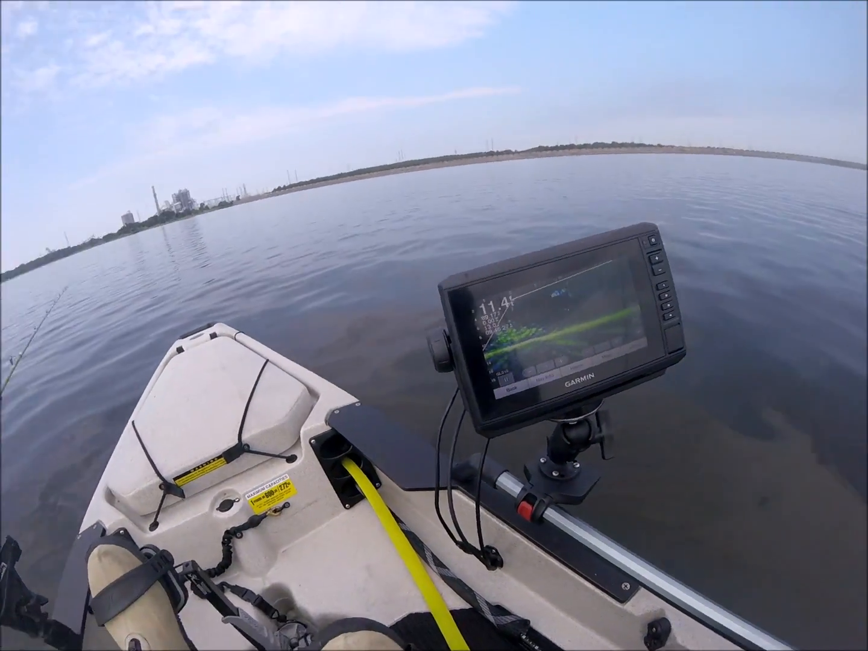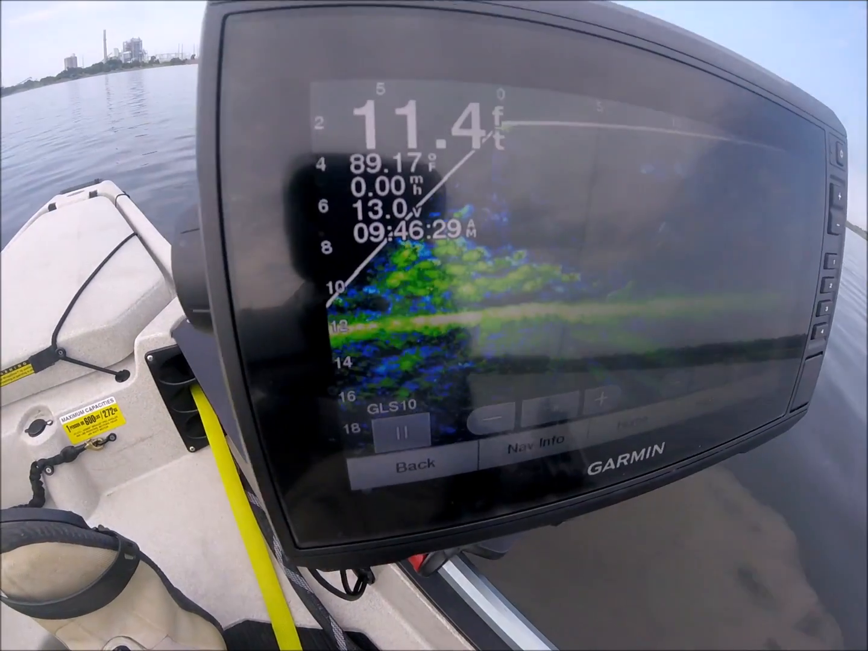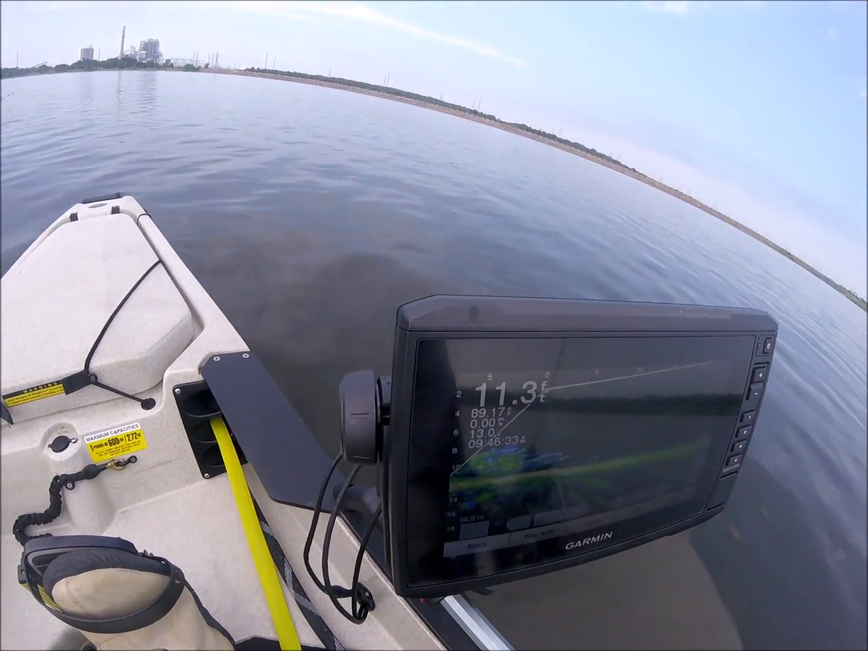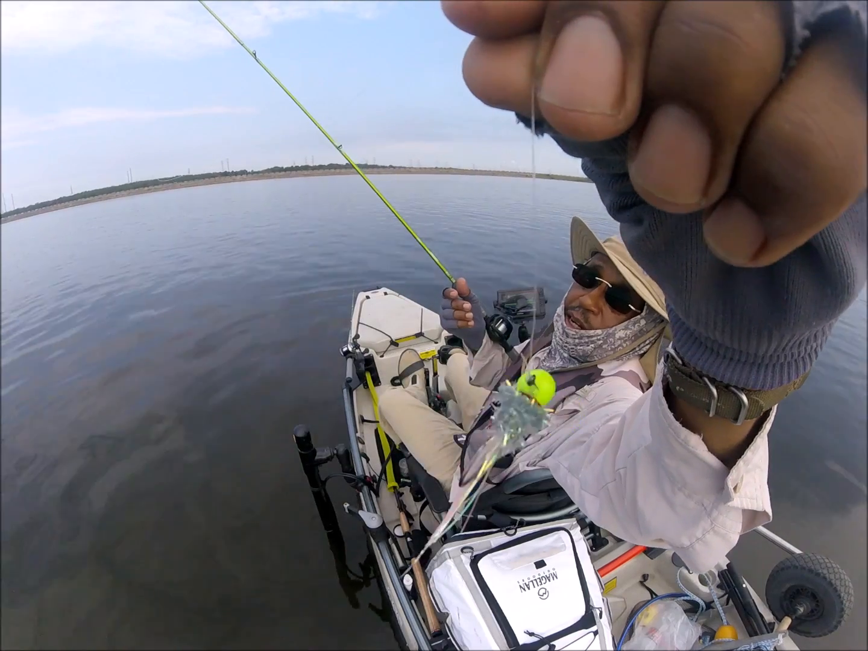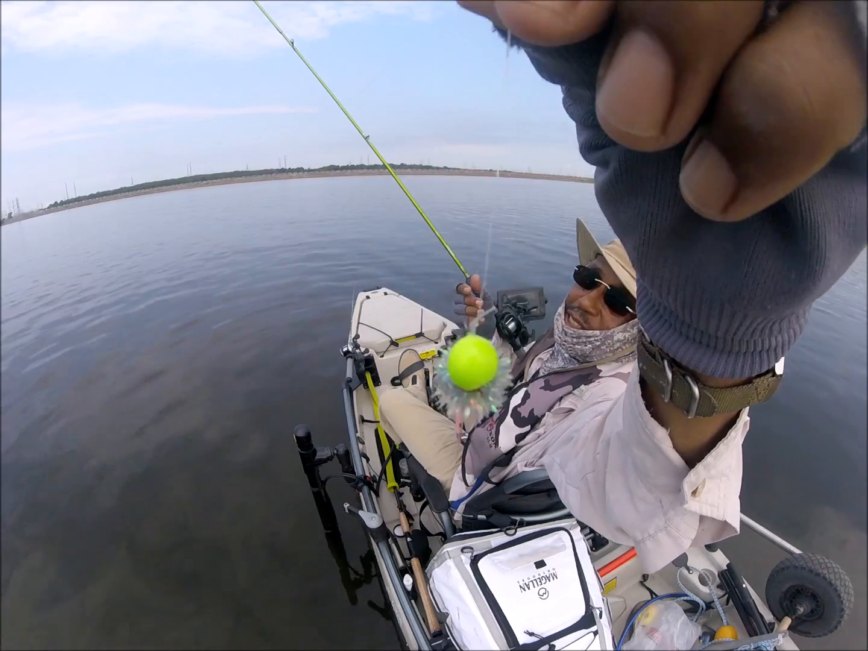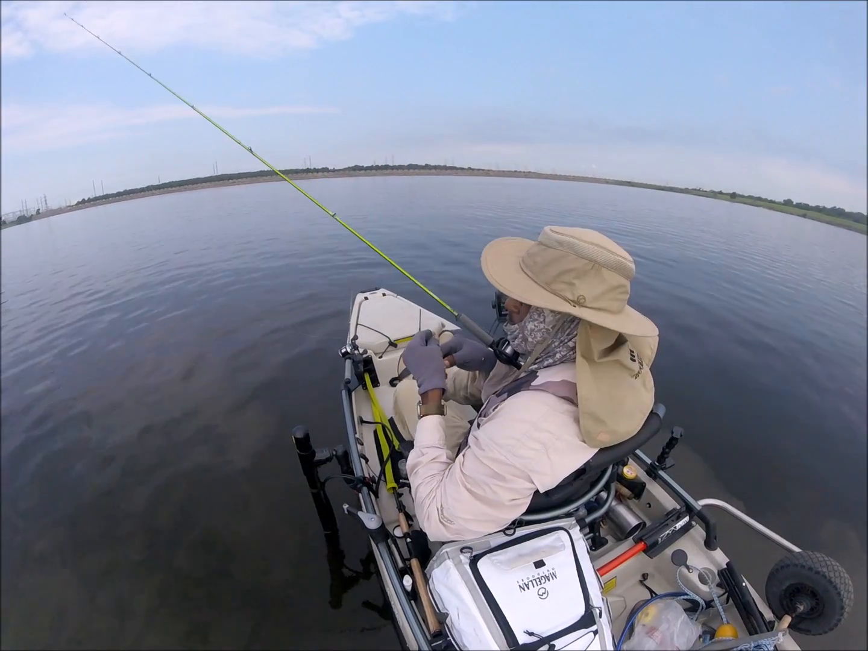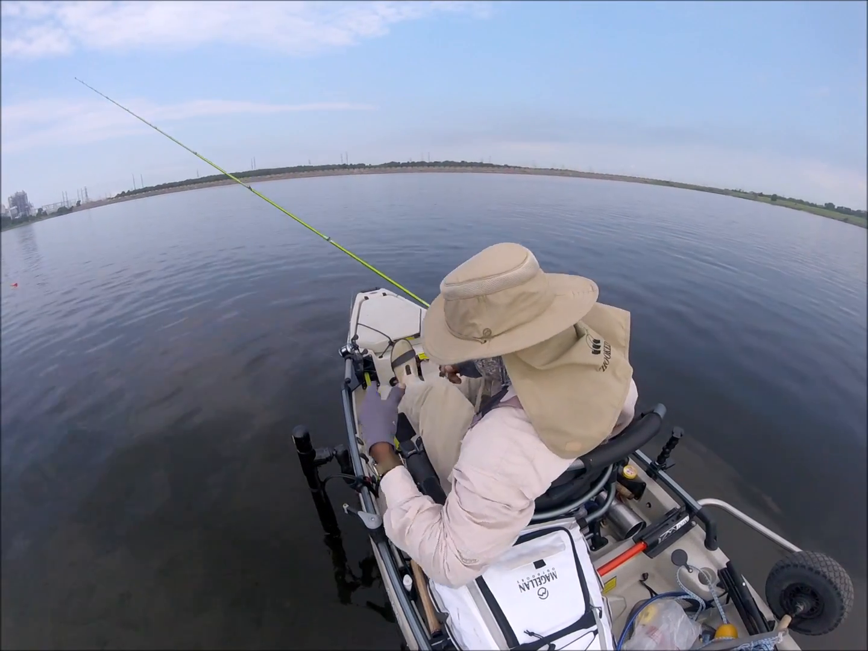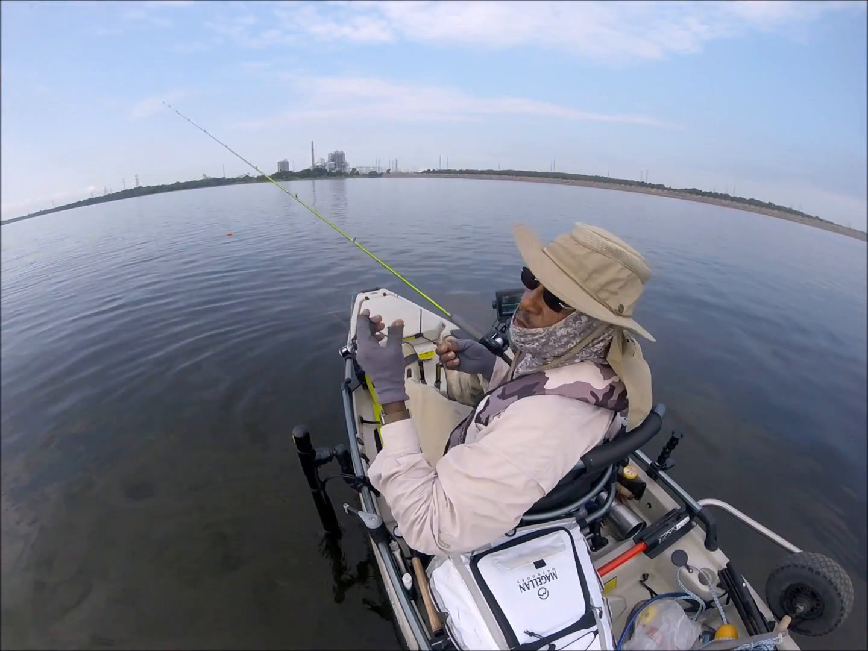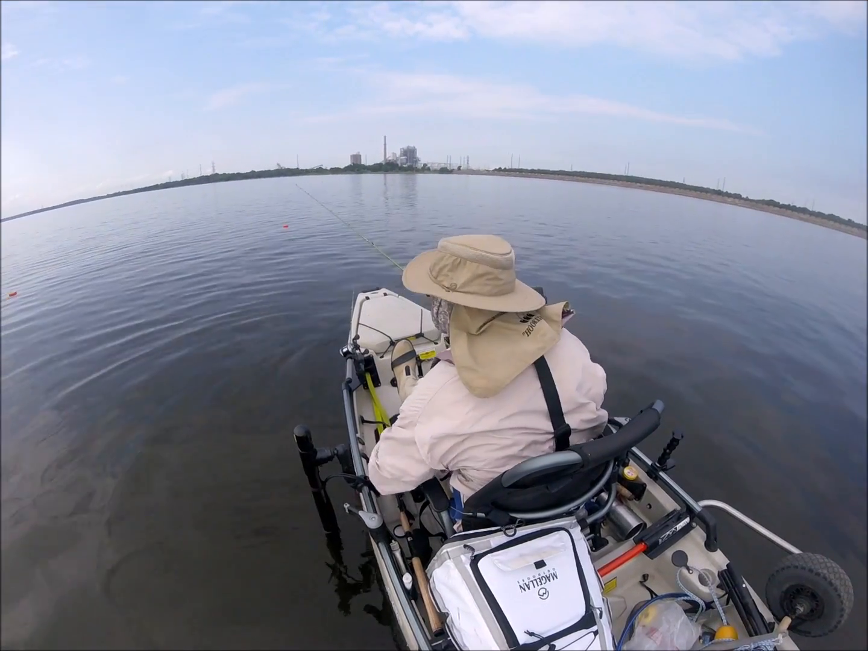Let me get back around. But man, that's that brush pile full of fish there. I ain't got my jig, there go my jig way over there. Color back on and see if it's color, man. That's crazy, but I knew that. I don't like that dark color. Shows you them crappie are color sensitive, man, big time.